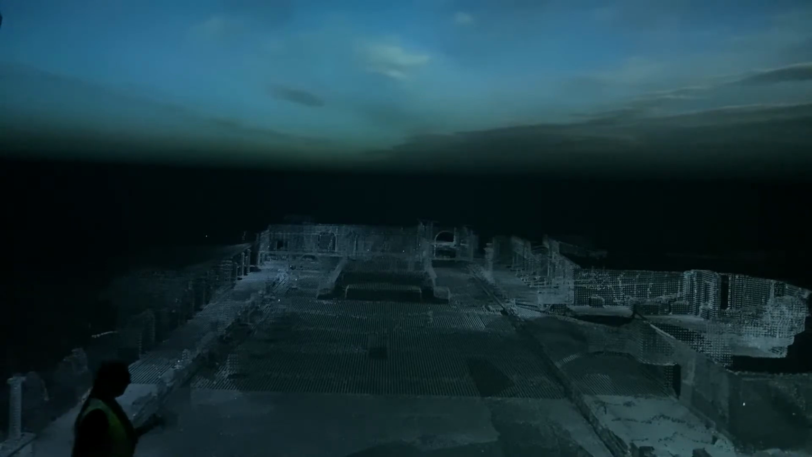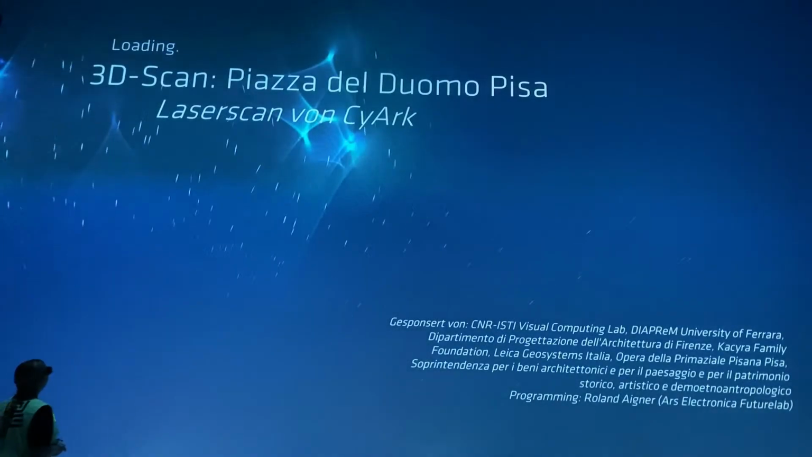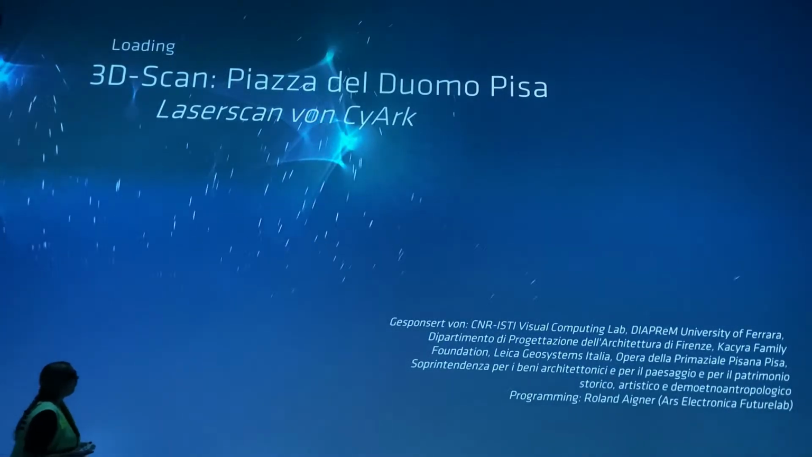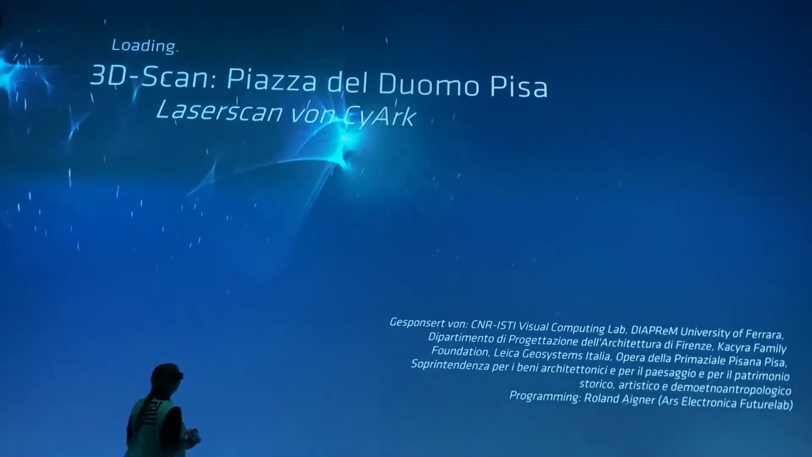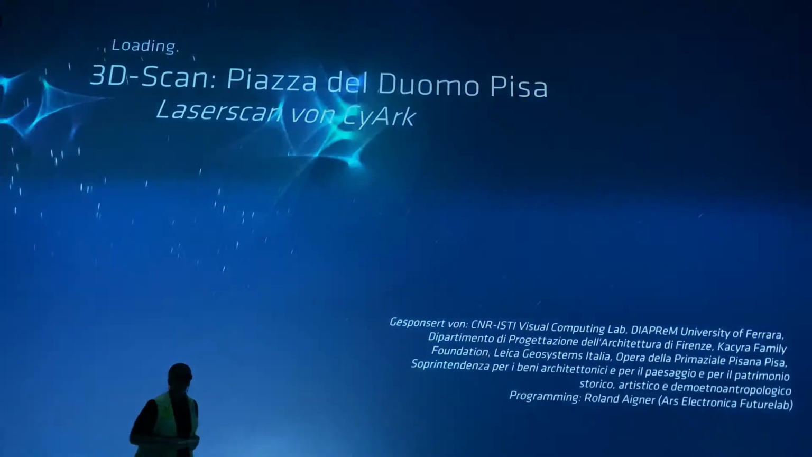So we are moving on quite fast now from 79 AD to the 12th century. But we're going to stay in Italy and go to another famous landmark next, also done by the company SciArc. We're going to take a look at the famous Tower of Pisa, and it's been done in a similar fashion with laser scan technology.